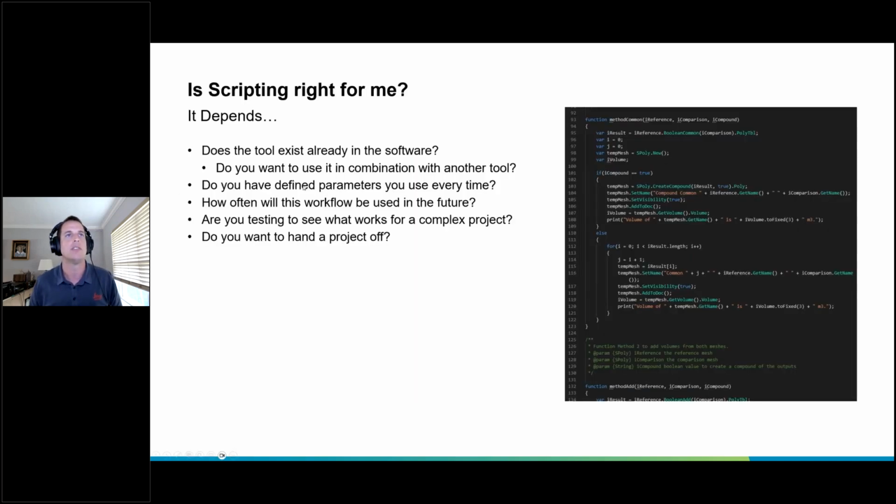and total stations, just as valuable as those. So is scripting right for me? That is one thing you've got to ask yourself before you launch into this and spend a lot of time building a tool. If it already exists in the software and it's just one button click, and then entering a few things, yeah, probably not.